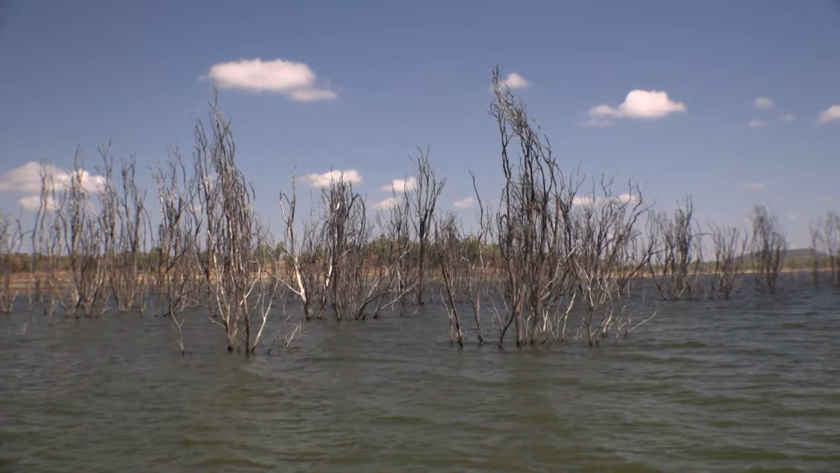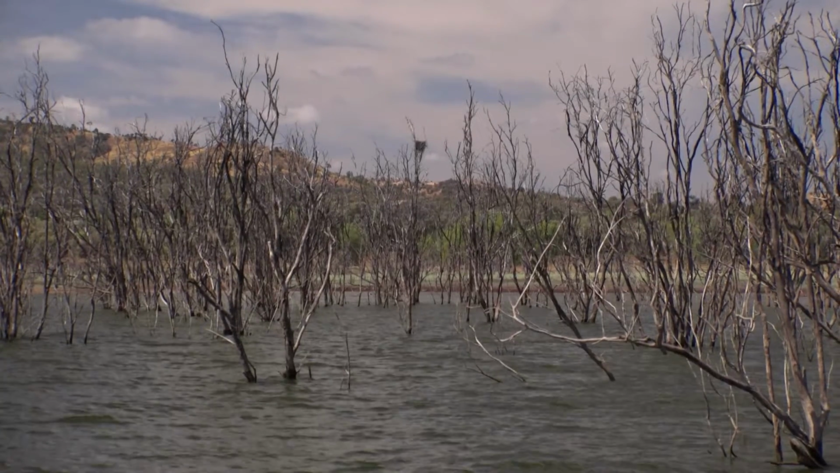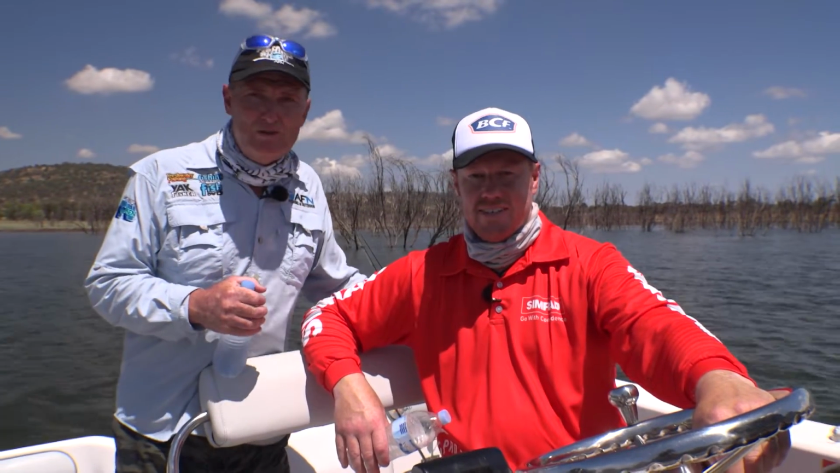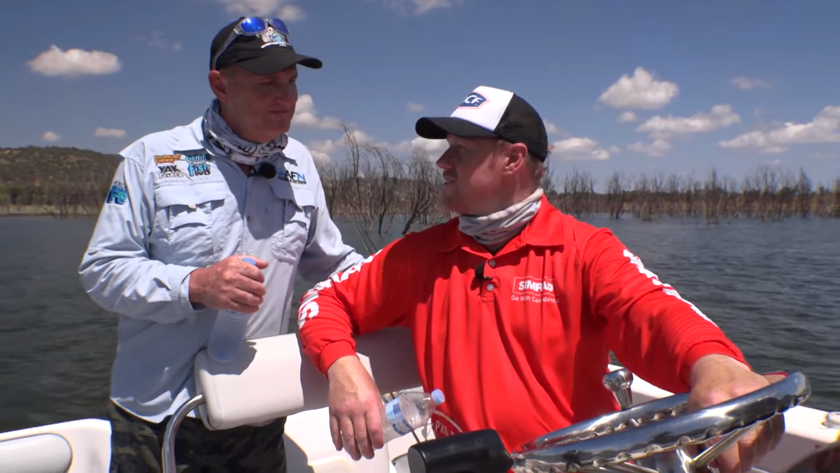That fish was a result of pretty much blind luck and lots of casting, which is beginning to take its toll. Well, it's getting a bit hot, mate. It's time to head back, I think. It certainly is. We've had a pretty good morning, spent a lot of time looking, managed to find one. We're going to go back, get out of the sun for a while, and come out and hit her in the afternoon. Good stuff. Let's go.